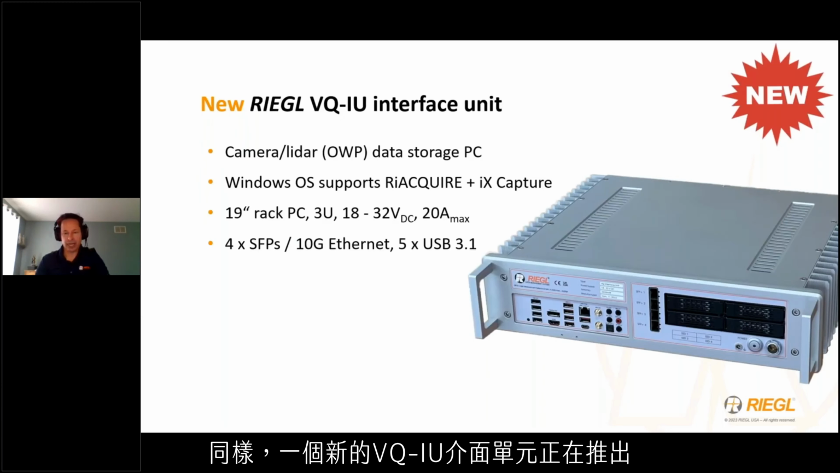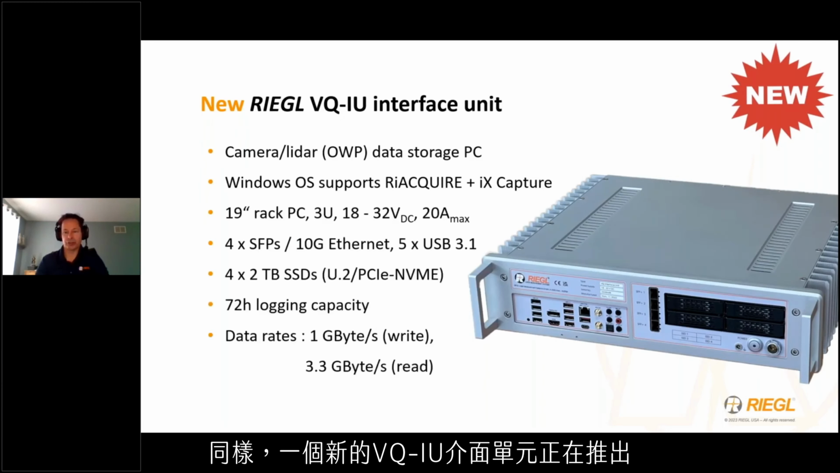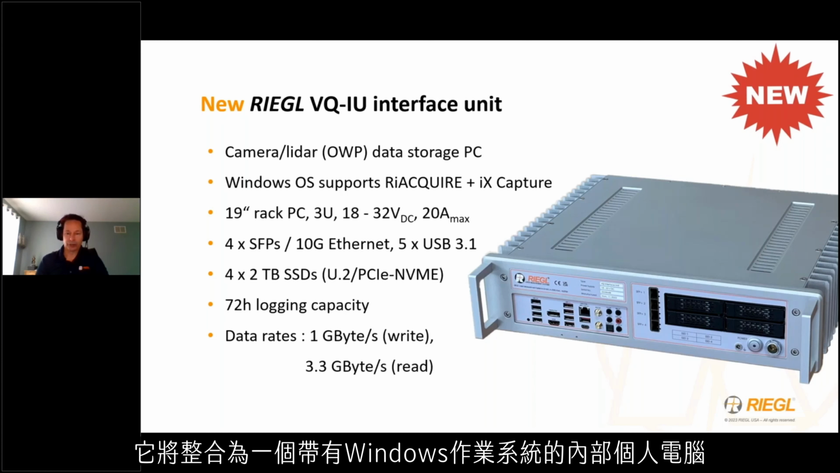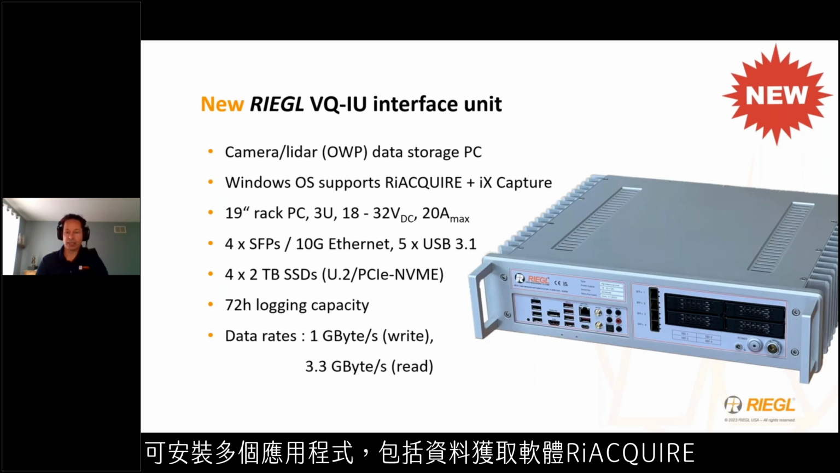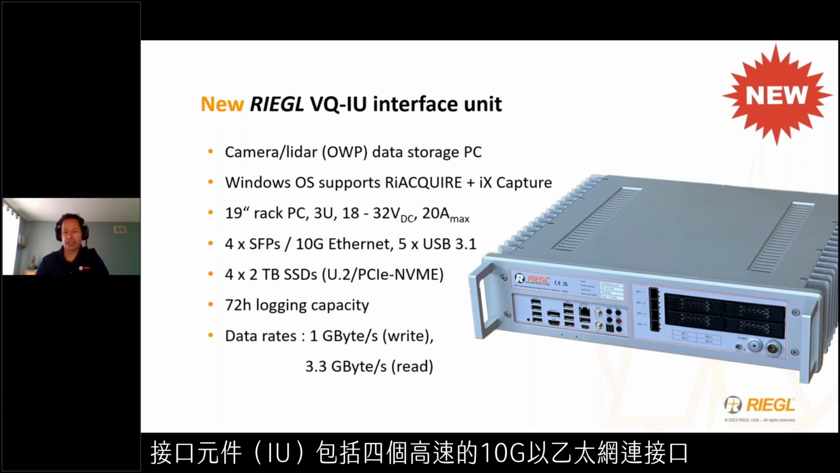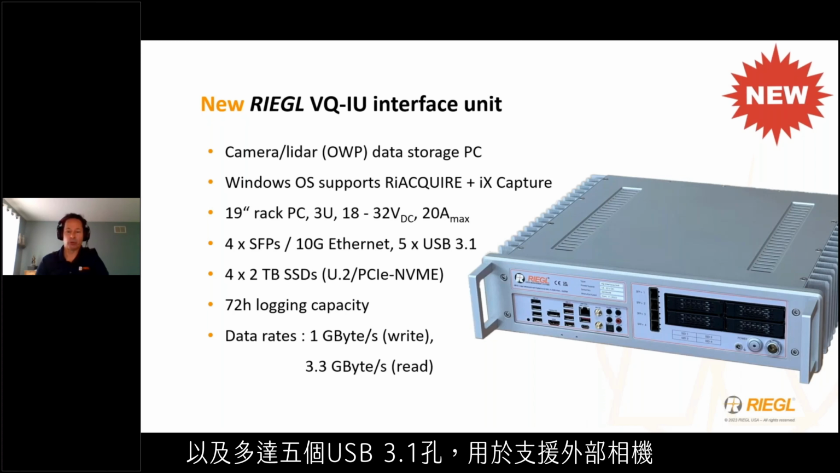Similarly, a new VQ-IU or interface unit is being introduced that will allow the simultaneous storage of both LiDAR and camera data to removable SSD data cartridges. It will incorporate an internal PC with a Windows operating system. It is possible to install numerous applications, including the sensor acquisition software RIEGL, as well as third-party software such as IX Capture. The IU includes 4 high-speed 10G Ethernet connections, as well as up to 5 USB 3.1 ports for peripheral camera support.